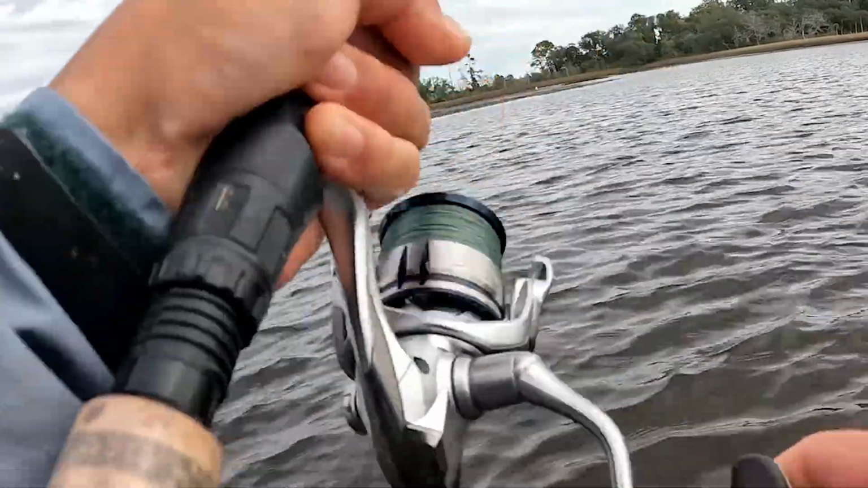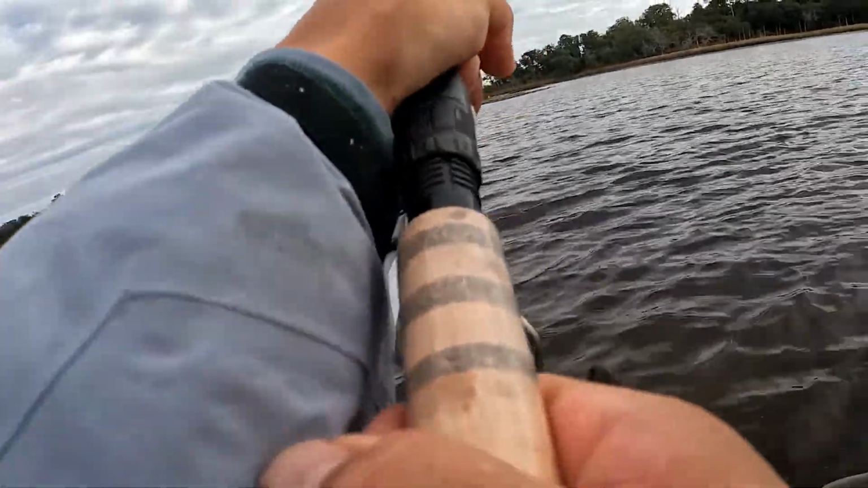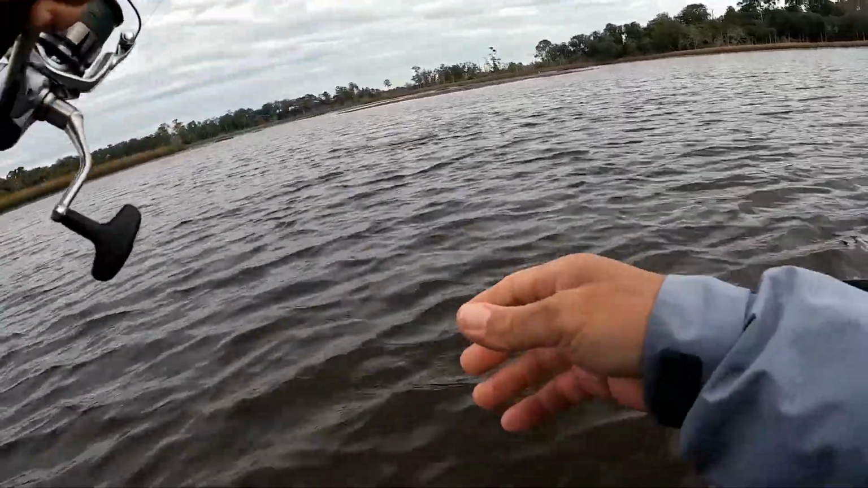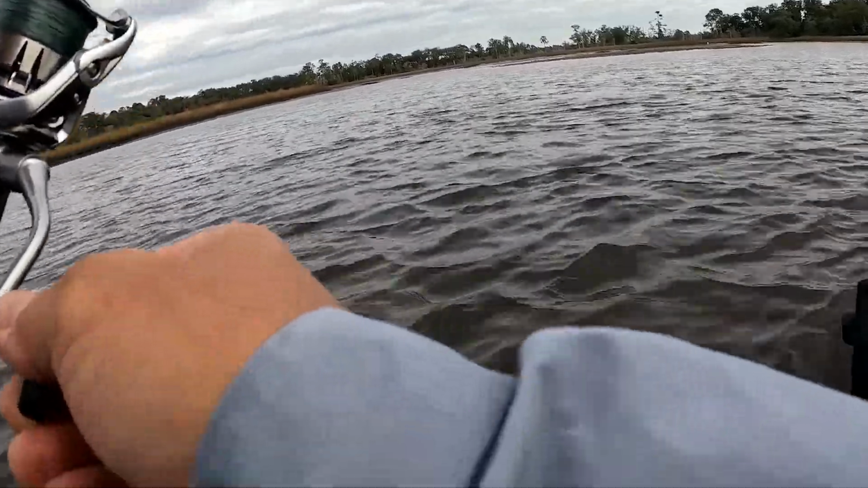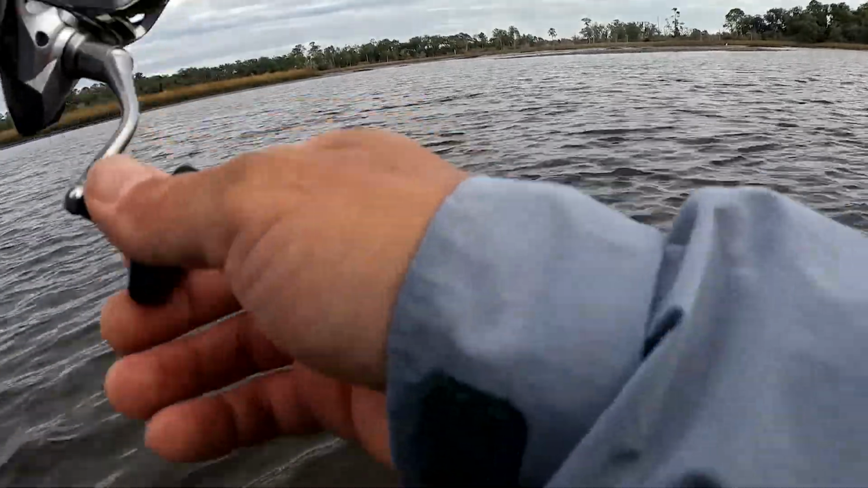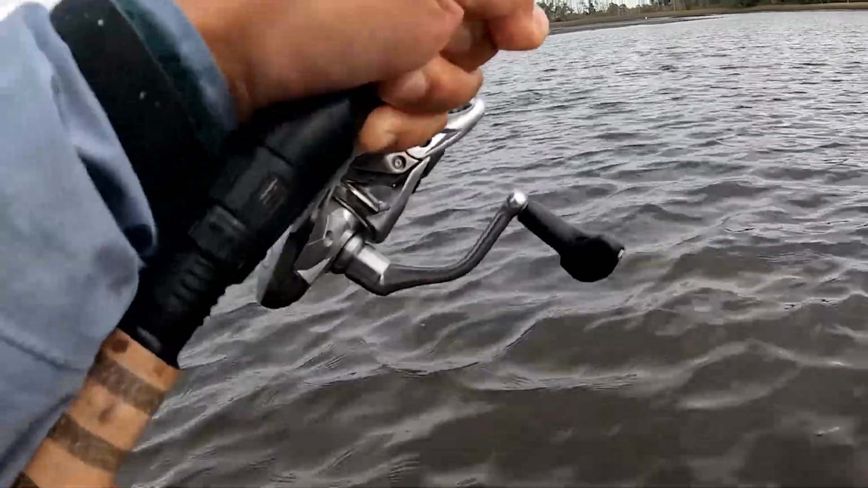Oh, he's on there. He's on. Oh, he was swimming with it. Oh, man. Oh, he is big. Oh, yeah. Come on. Where are you at? Wow. Oh, he knows he's hooked now. Got him on the Z-Man, soft topwater Z-Man. This thing is huge.